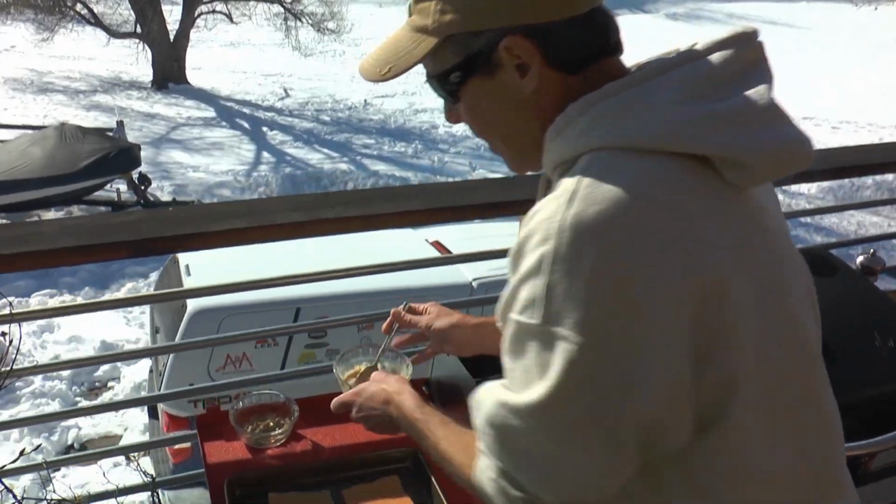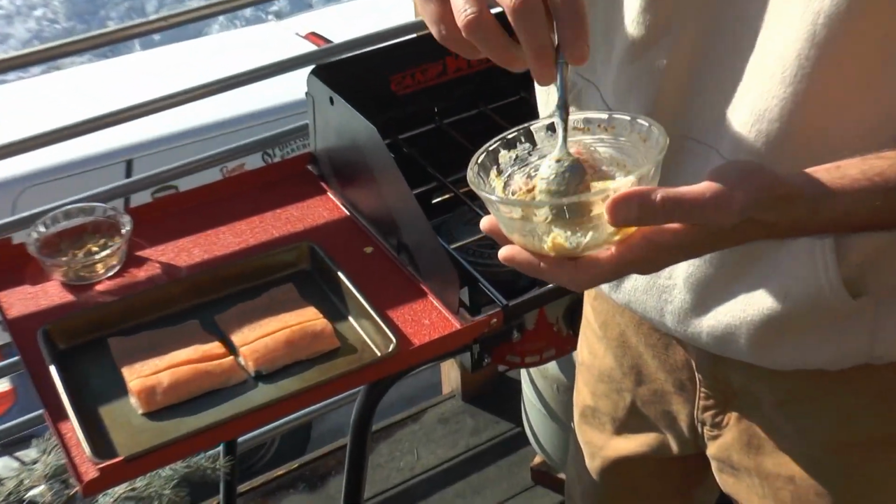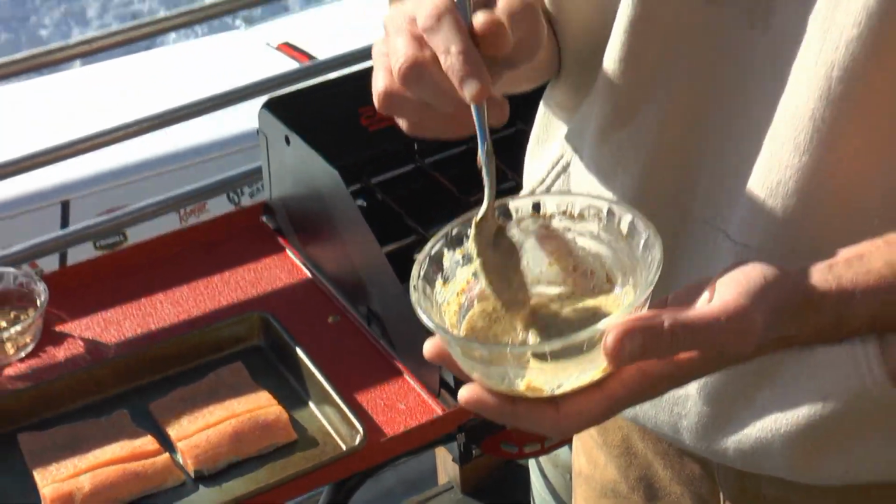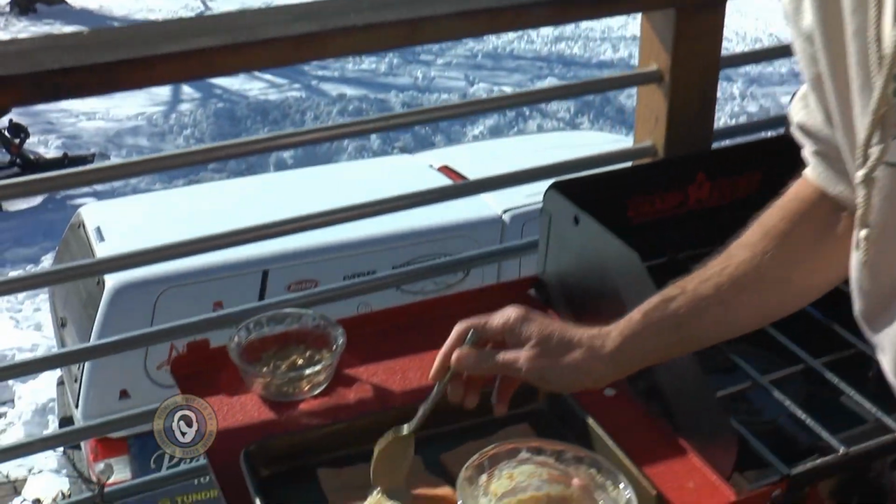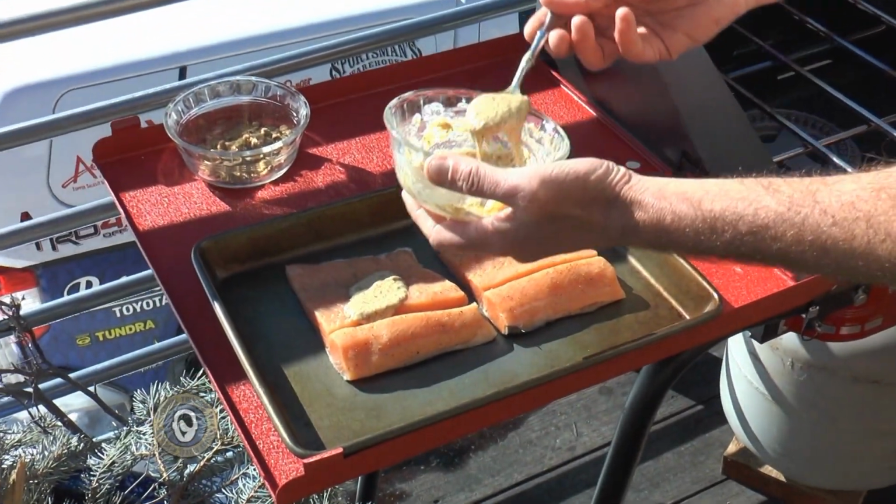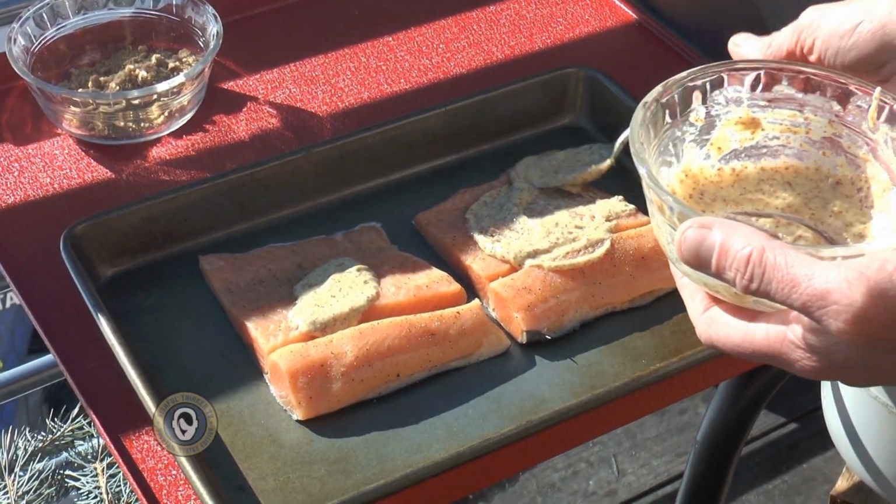What I have in this bowl right here is some spicy Dijon mustard. I've got just about a teaspoon of Marsala wine in there, and then a little bit of melted butter as well. And it just thins the whole thing down. So what I'm gonna do here is put it right on these trout. And what this is gonna do is make a kind of a glaze once we put it in the grill here.